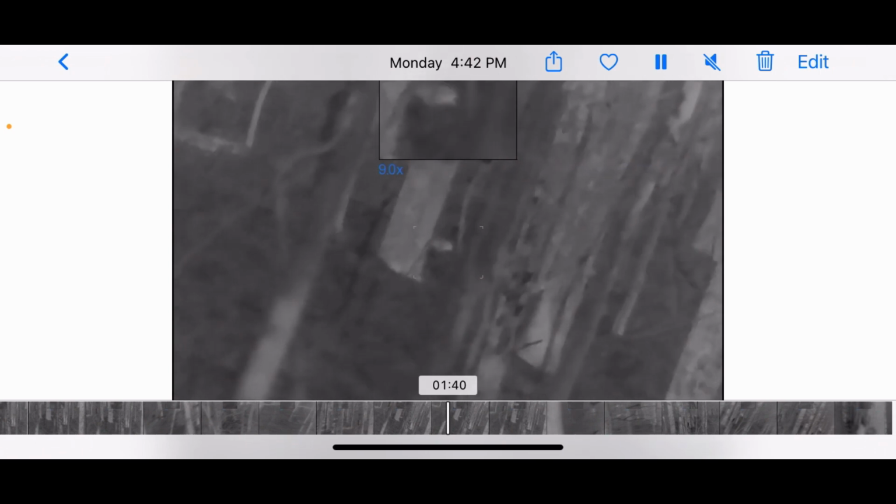Now remember, you're going to hear a click or a pop and then a click click.